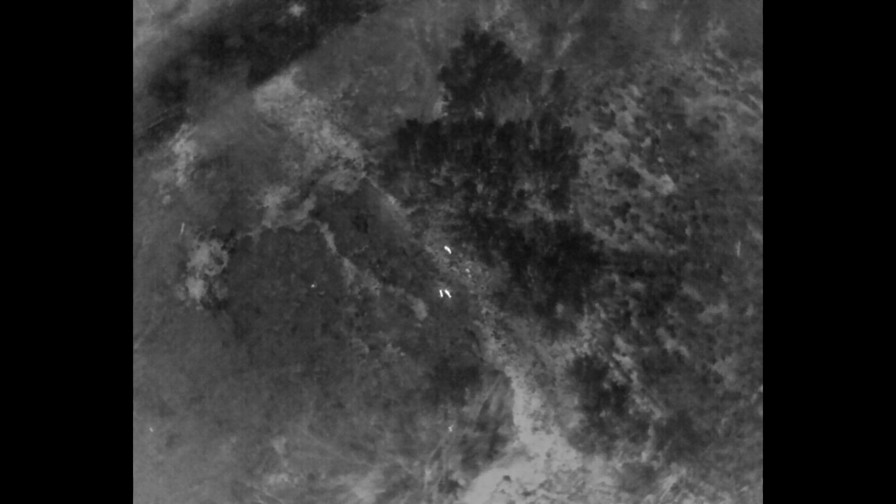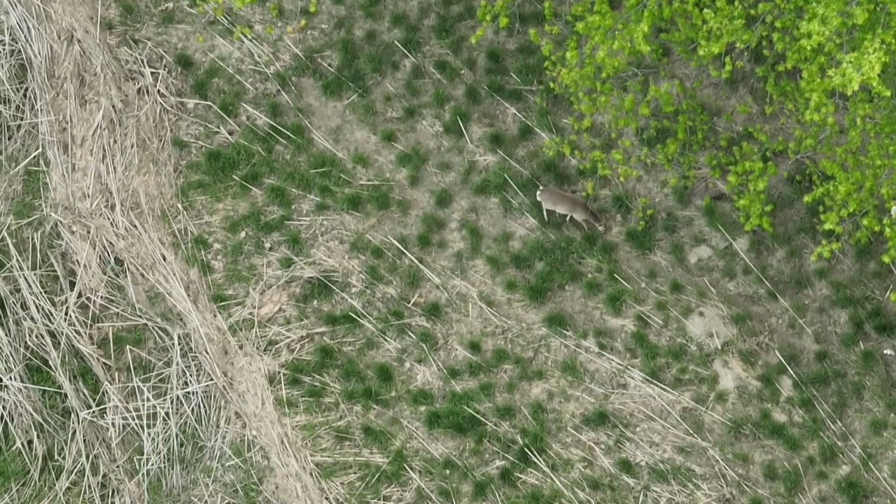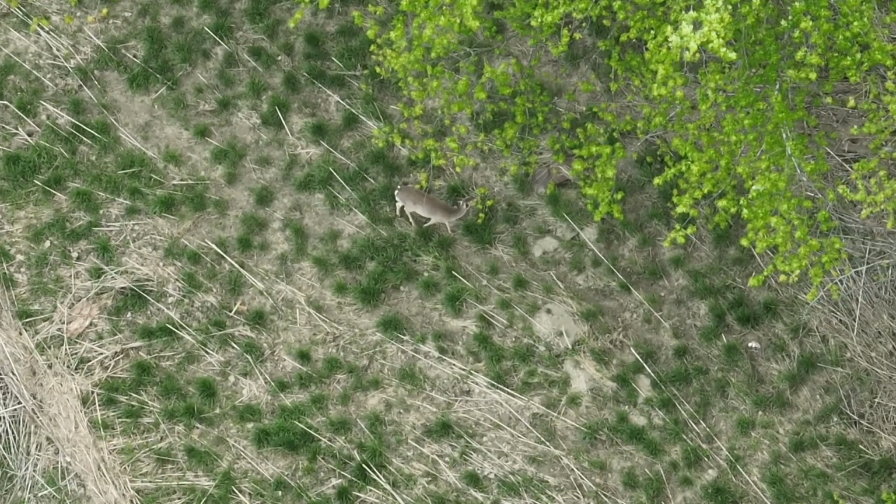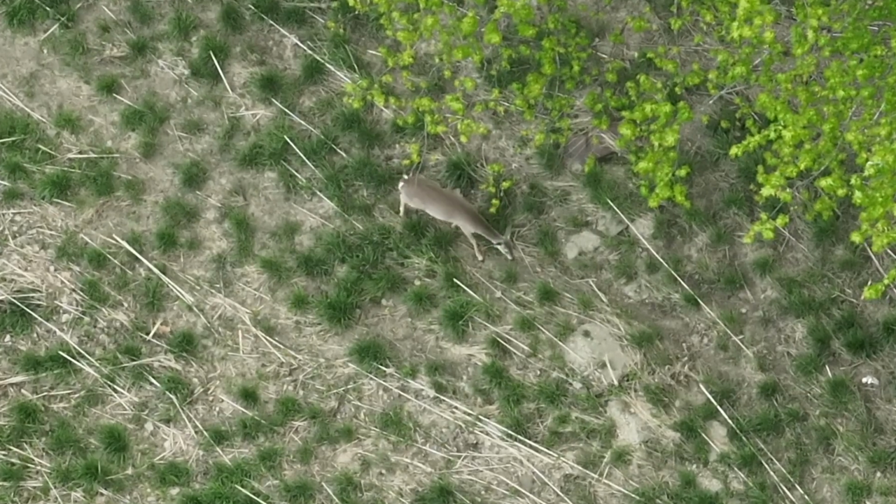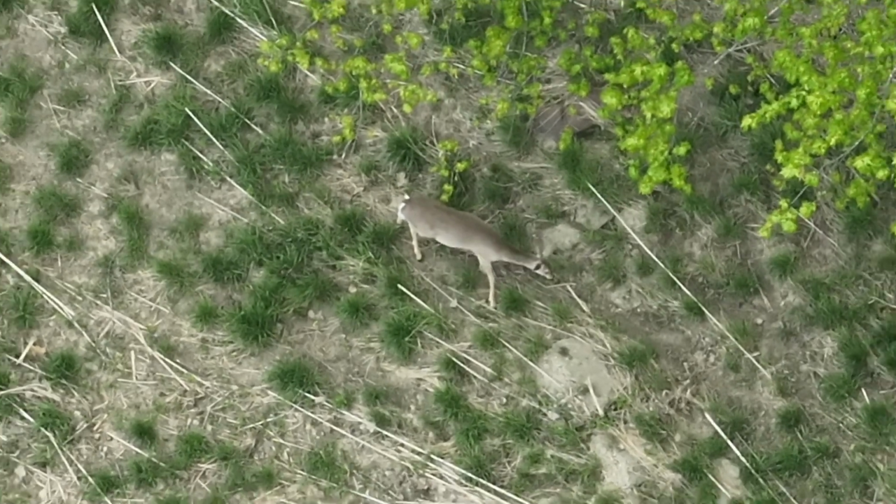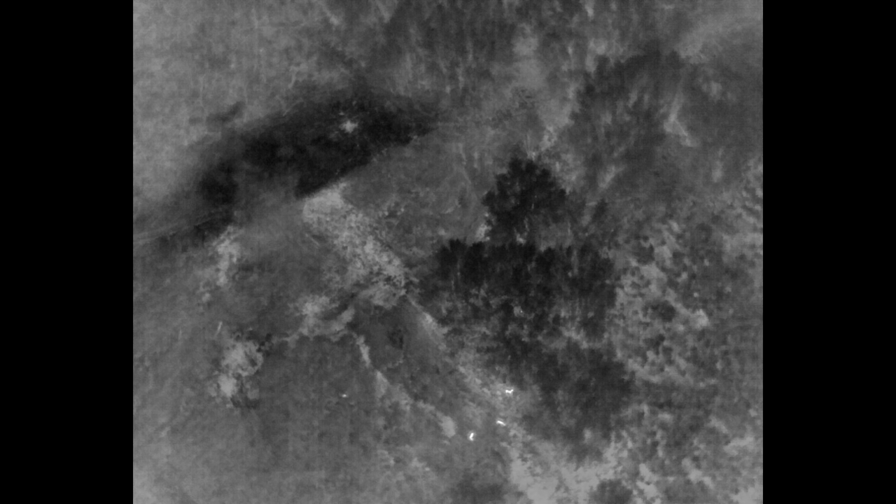video and photography. Just bouncing in and out on these deer as they meander through here, browsing, looking for something in particular. My experience has been lately that they're very particular at some times of the year about a particular type of food, and I think they move pretty fluidly to get to where that food might be.